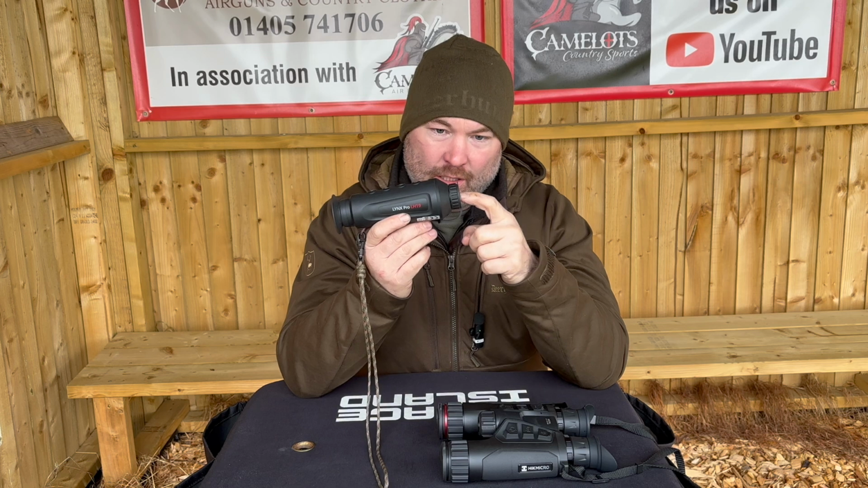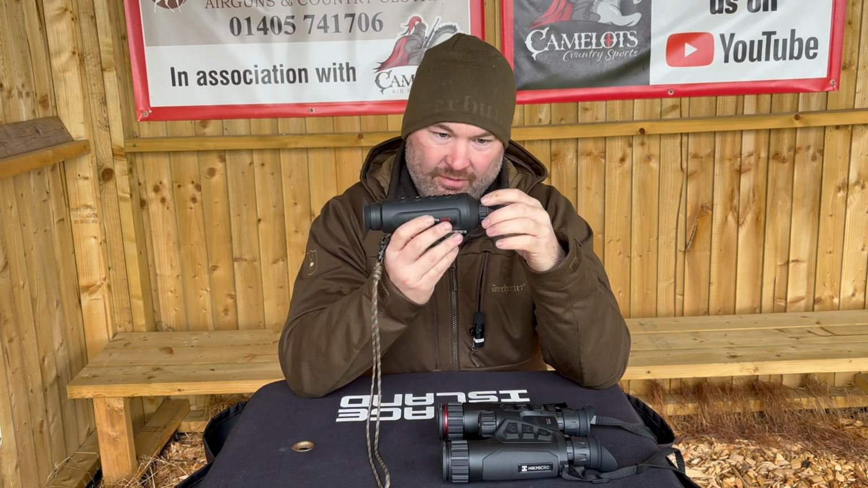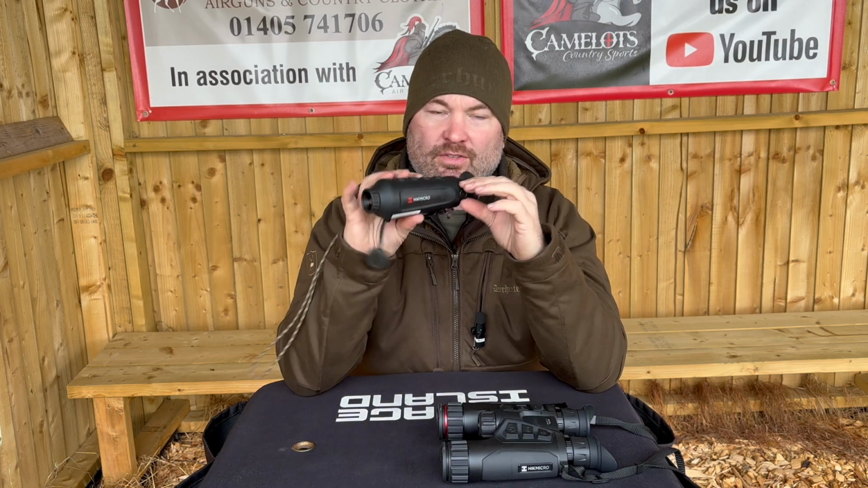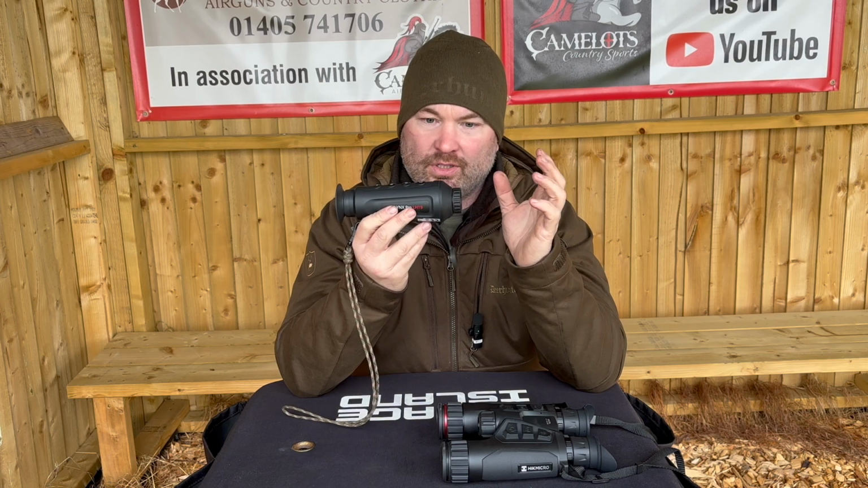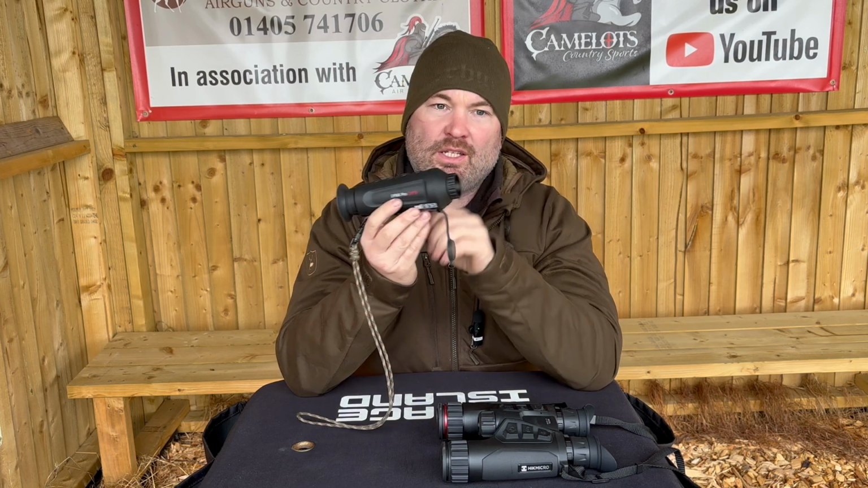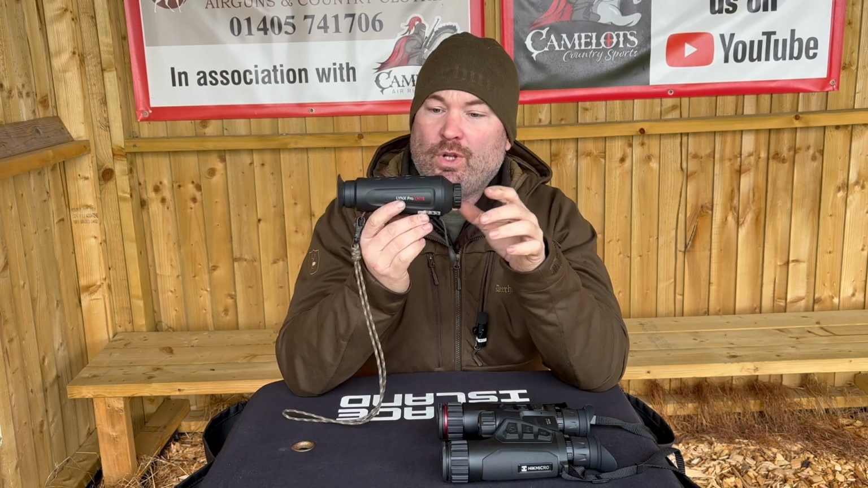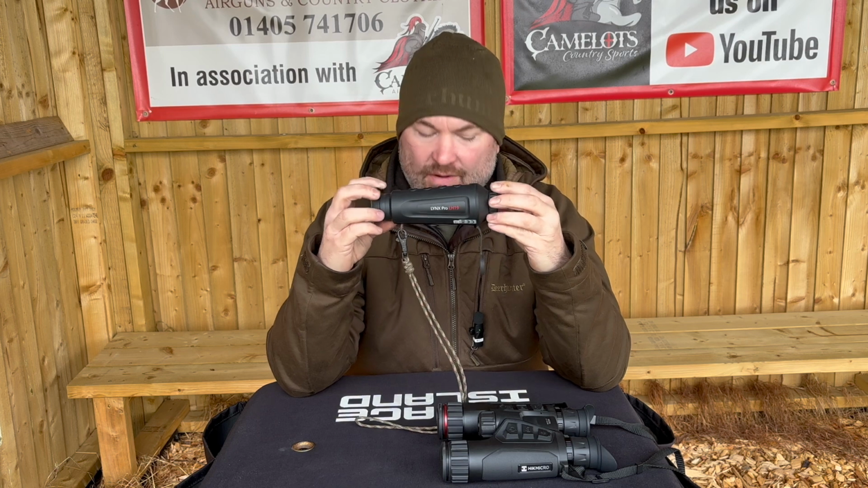It's got a 19mm objective lens on the end, which you can focus, and it's also got a focus ring there as well. Now, it's got 4 different thermal settings: black hot, white hot, fusion, and red hot, which I'll show you the different palettes of later on when we're doing a bit of testing with it.